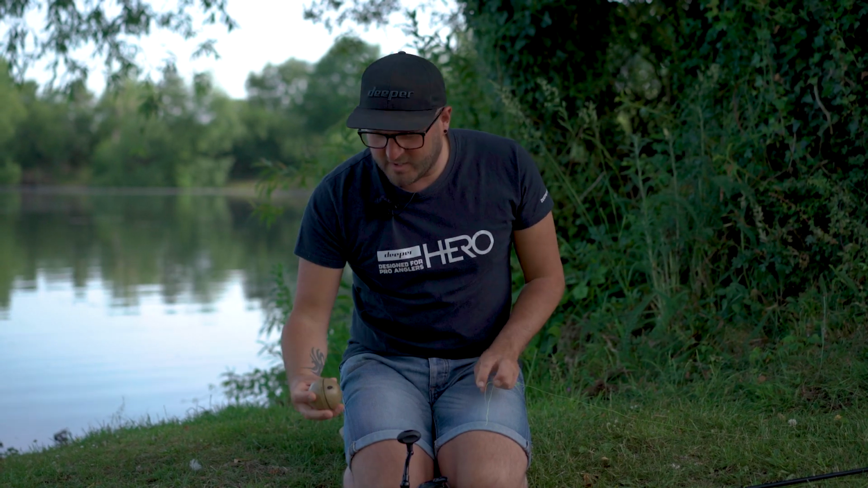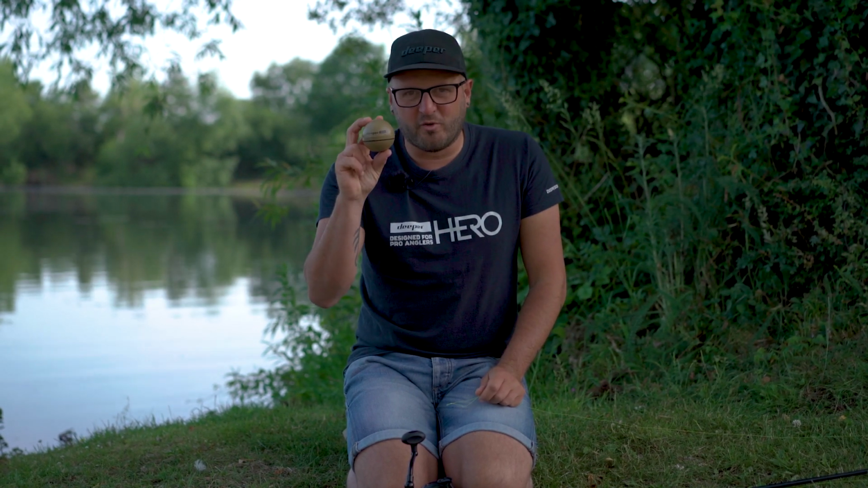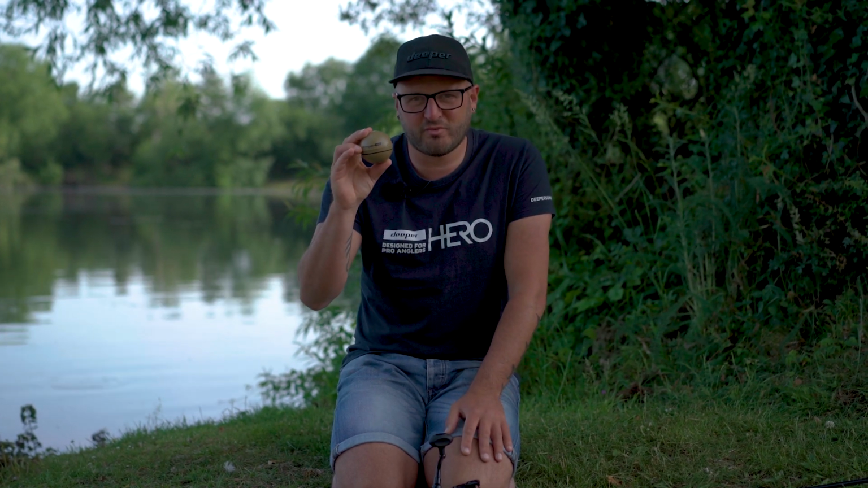I've also got obviously my Deeper Chirp+2. Now this little ball of goodness is absolutely packed full of features. It's got up to 15 hours battery life. Also weighs around a similar weight as a 3.25 ounce lead. So really, really easy to cast. Another reason why I like to use it on my spod rod. It also has built-in GPS and Wi-Fi connectivity.